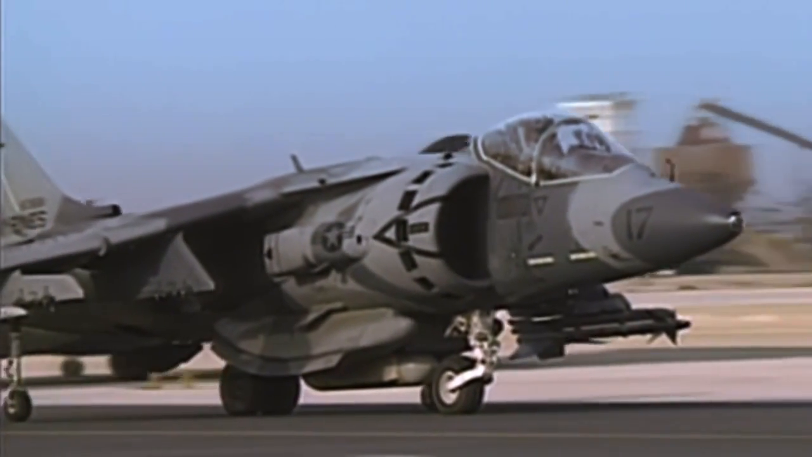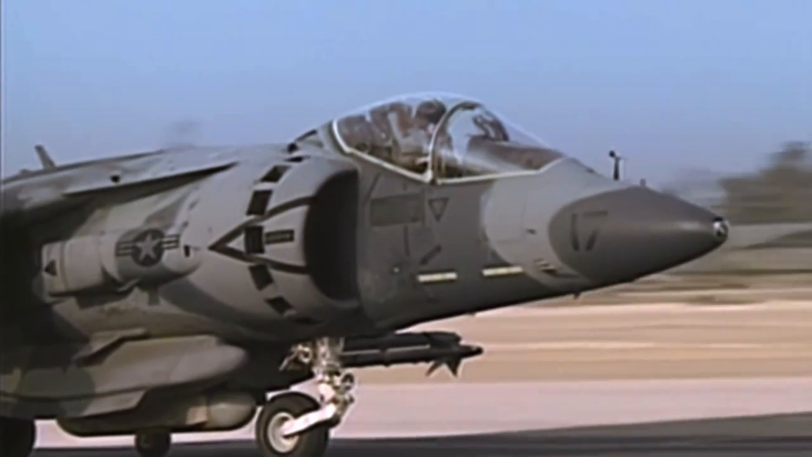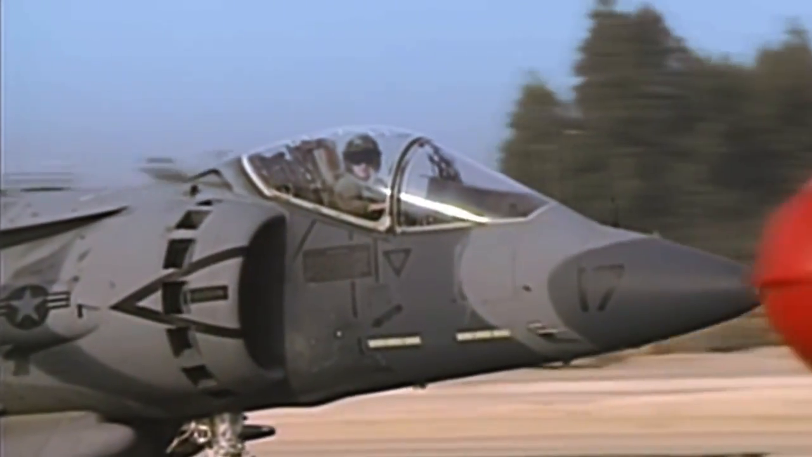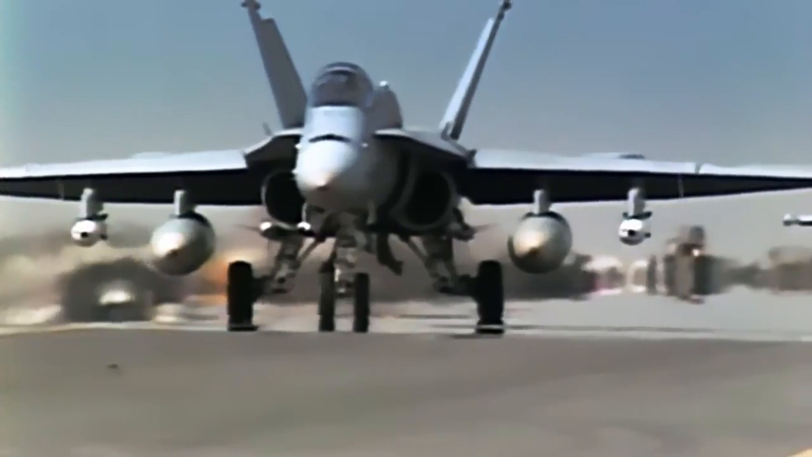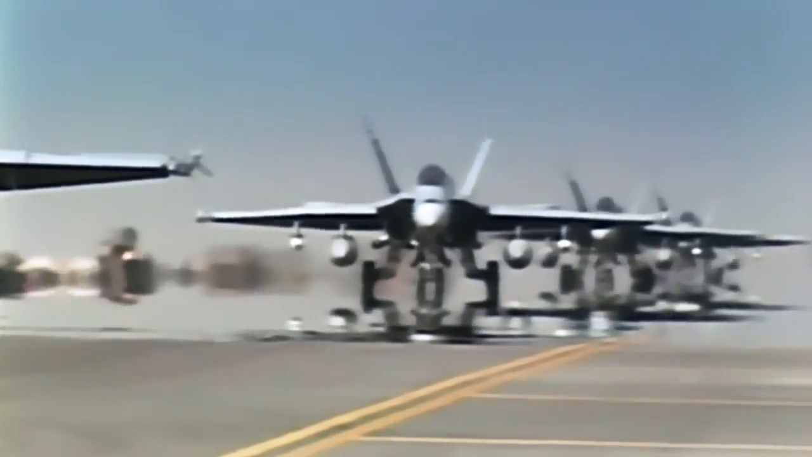Every day, there is an order that comes down. It covers every mission, every time over target, every call sign, if tankers are involved, every air refueling track. It's a team effort, unbelievable in scope, and everyone has a small part to play, and taken together, these individual missions come together to form what guys will call a package.